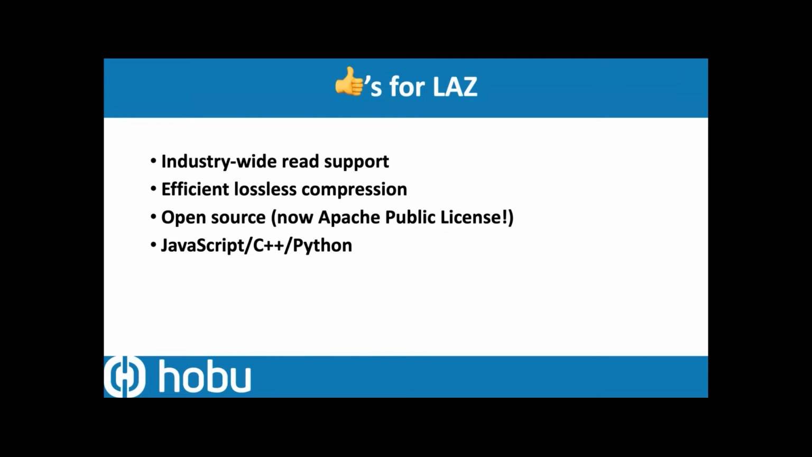So what are some thumbs up for LAZ? The first one is, at this point, except for one of the really large GIS vendors, it has industry-wide support. Everybody can mostly read LAZ natively and do what they need to with it. It's a very efficient lossless compression.